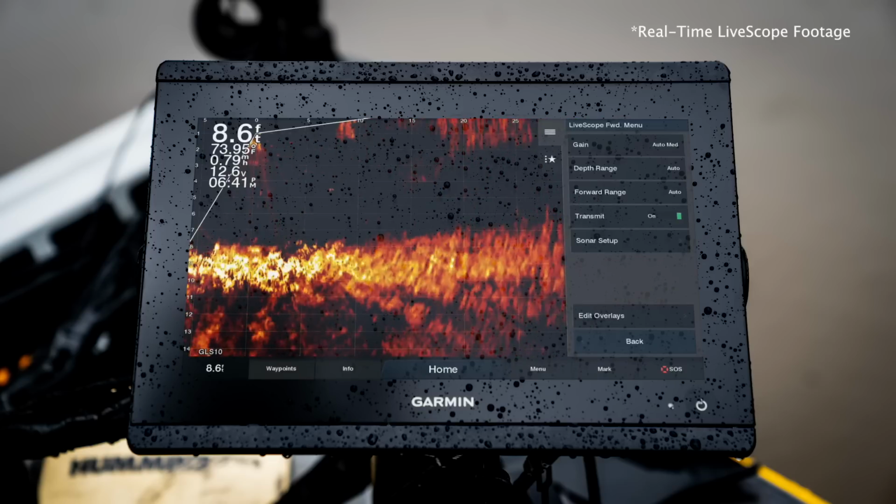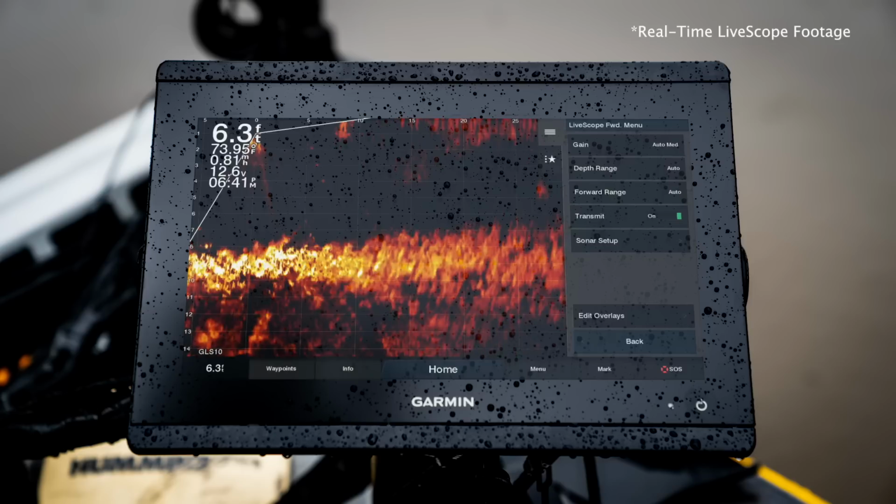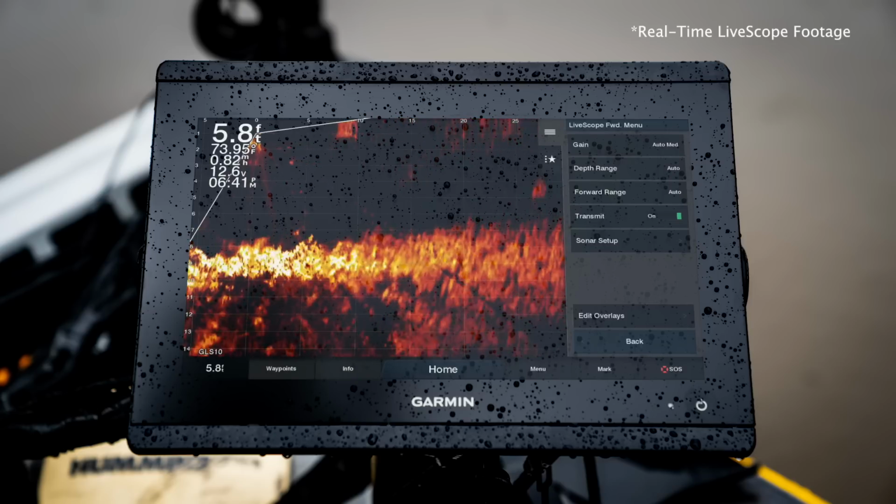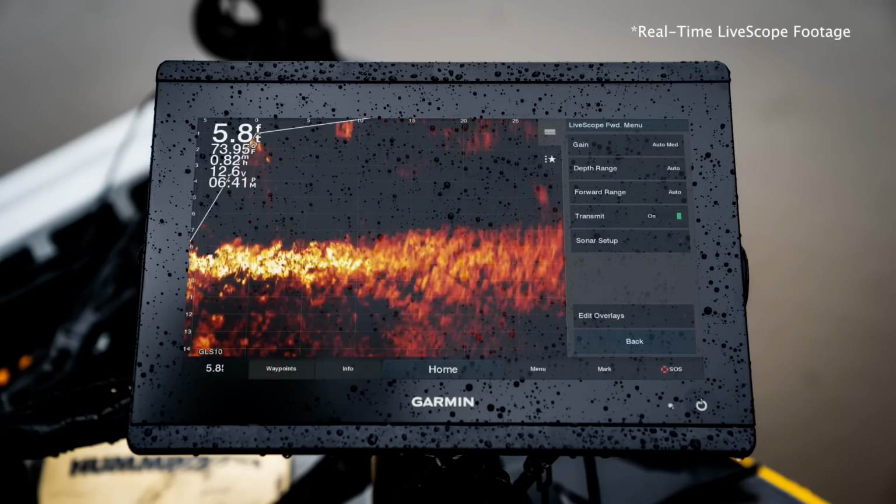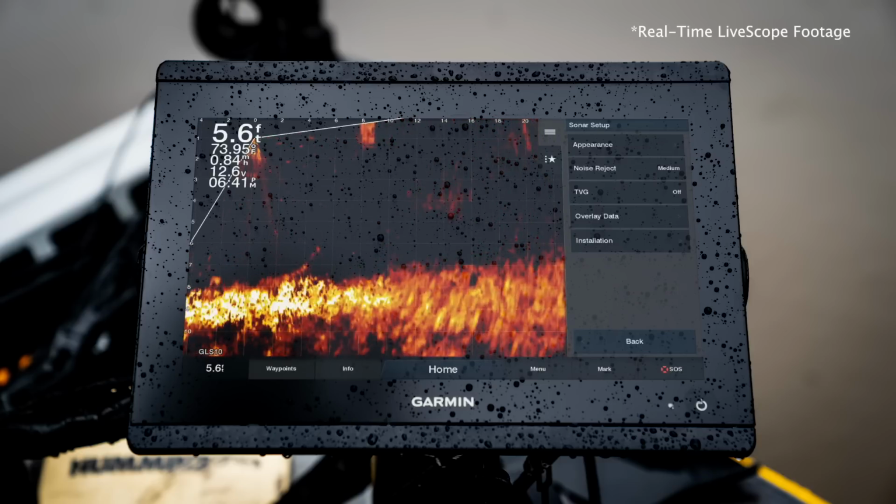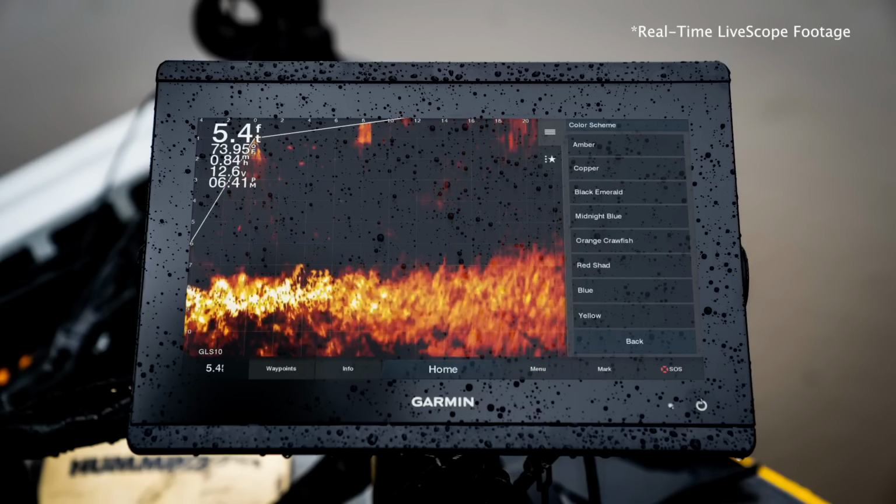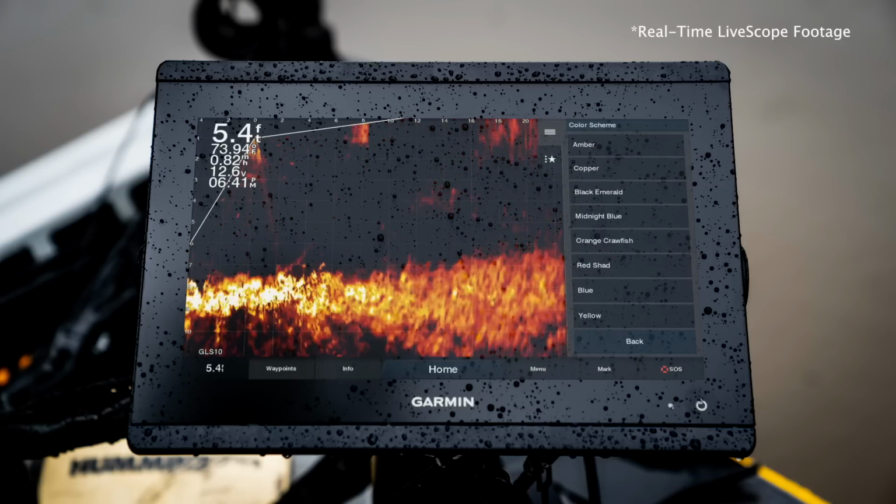All right, when we talked the other day in the comparison video, we ran this amber. You can see fish moving across all the time. It's pretty clear here, it's not bad. Now, there's different color palette options. That's one of the things we can talk about first here. Go into sonar setup and appearance. Going to give you the color scheme. You got several colors to choose from here, guys.